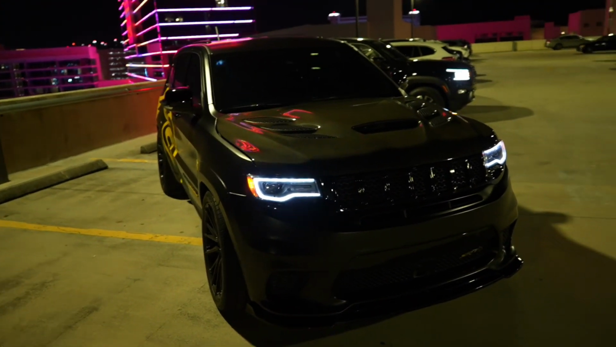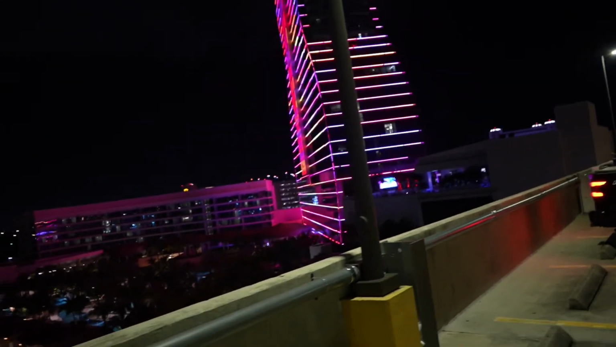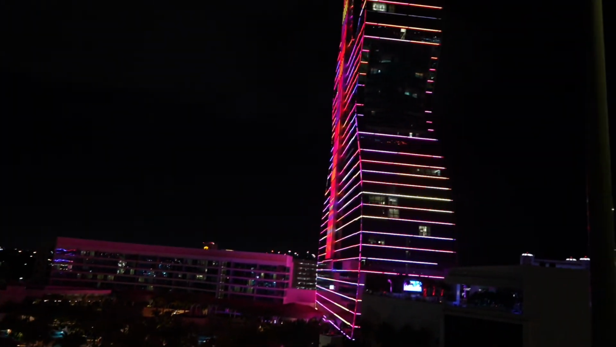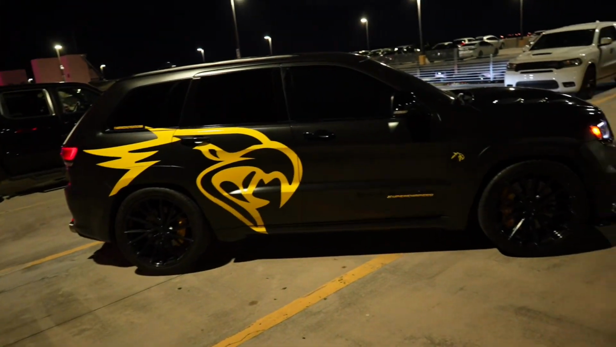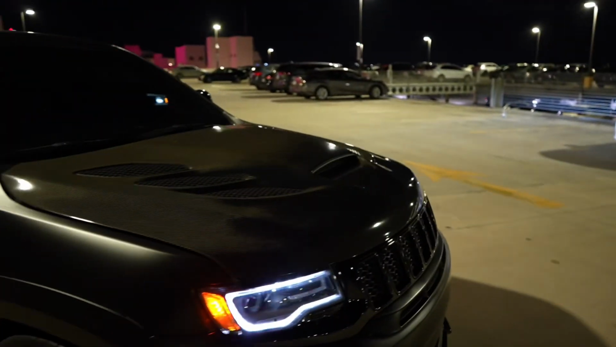But we about to get into it. But check this guitar out, y'all. See where we at? We at the Hard Rock Cafe. Look at this right here, y'all. God damn, this looks good. Got the Trackhawk right there. But nevertheless, y'all, let's get into this video.